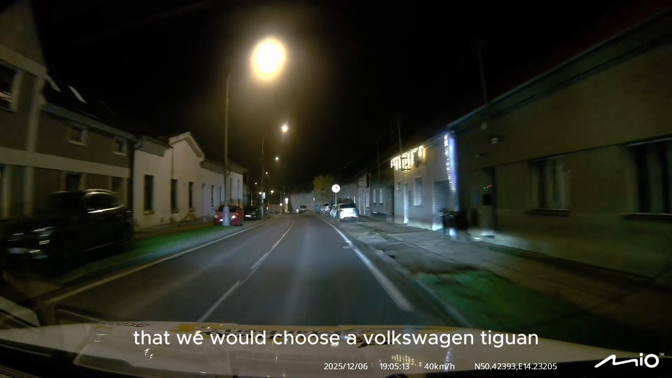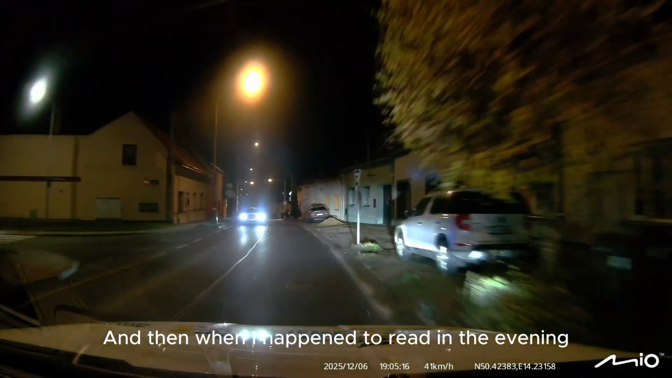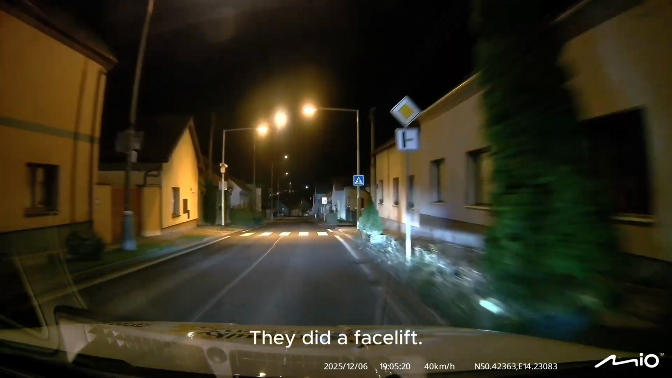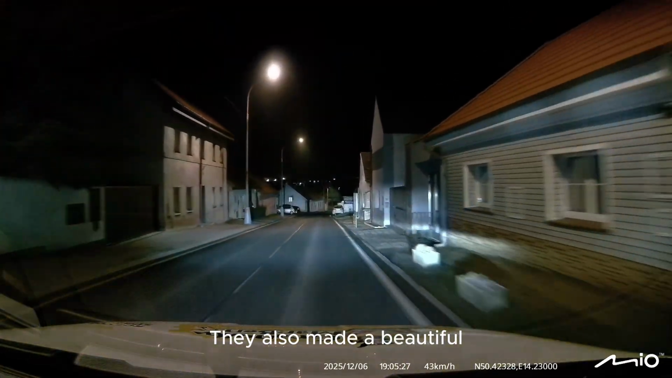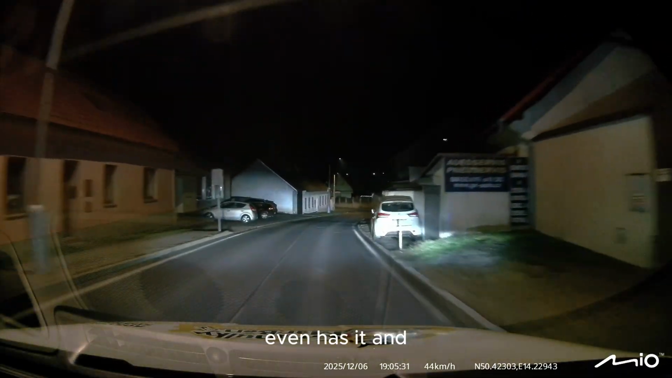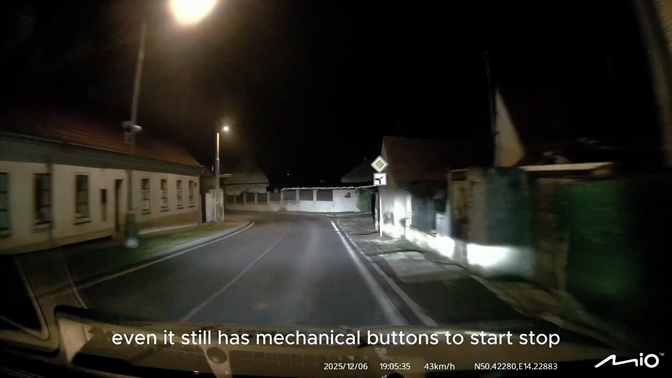So we decided that we would choose a Volkswagen Tiguan. And then one evening I happened to read the prospectus, so I found out about a facelift. And finally the centimeters started to give. They also made a beautiful, better interior. Then I get the car. It even still has mechanical buttons to start and stop.